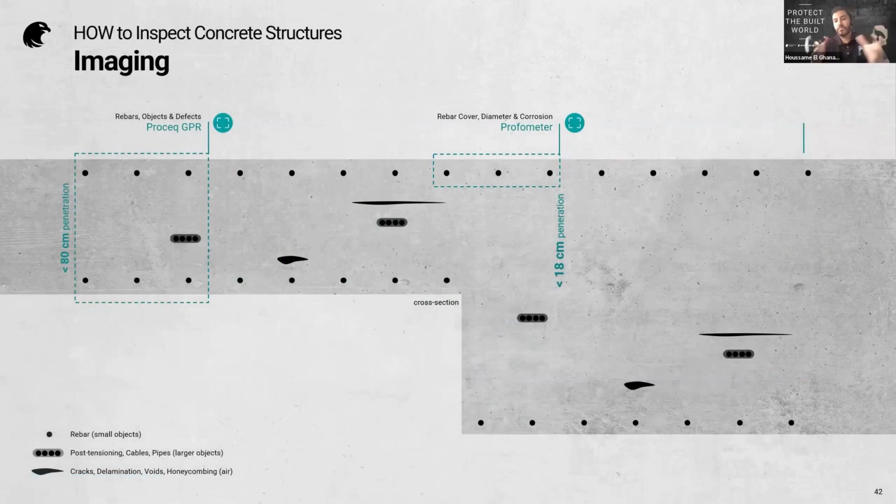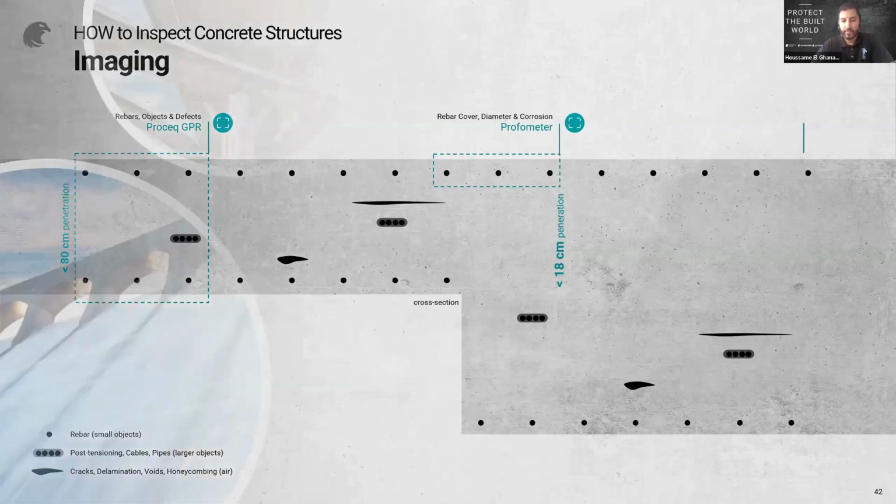So back to summarize here, Proceq GPR and Profometer, using GPR and eddy current technologies, are really complementary, because one is really good to image really deep, to give you first a very good layout, but you will never get the precision on the shallow level, like the concrete cover or the diameter estimation. And you need to use the Profometer for that. So both are really complementary.